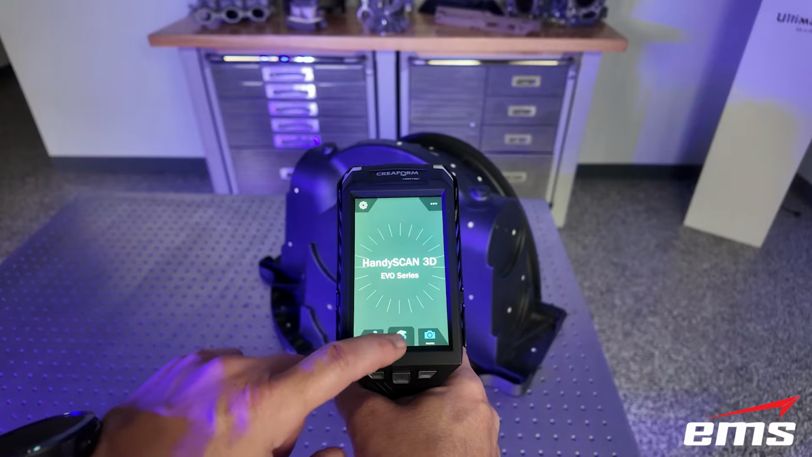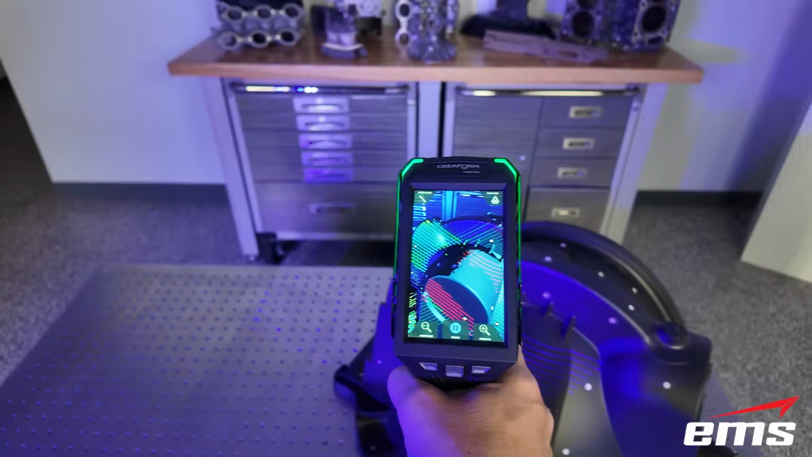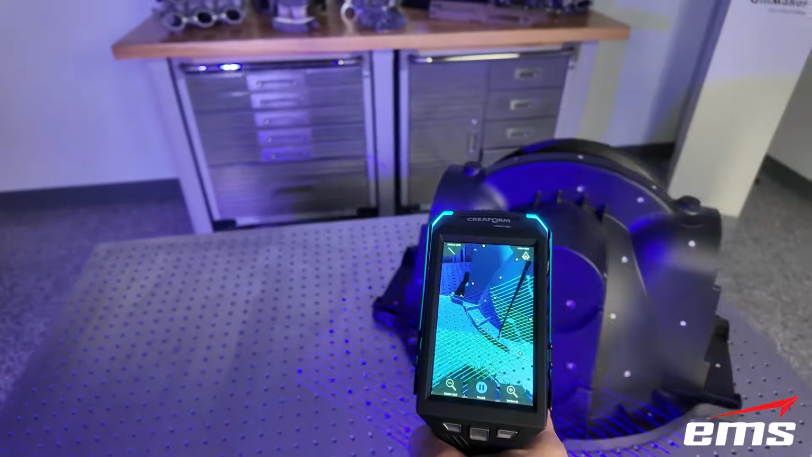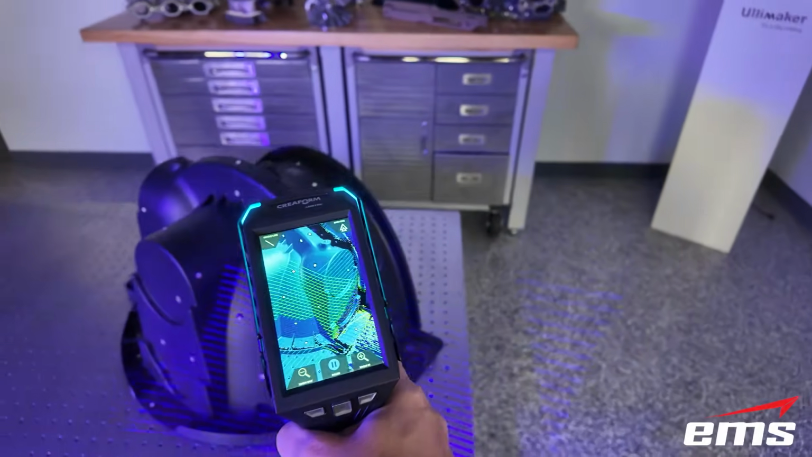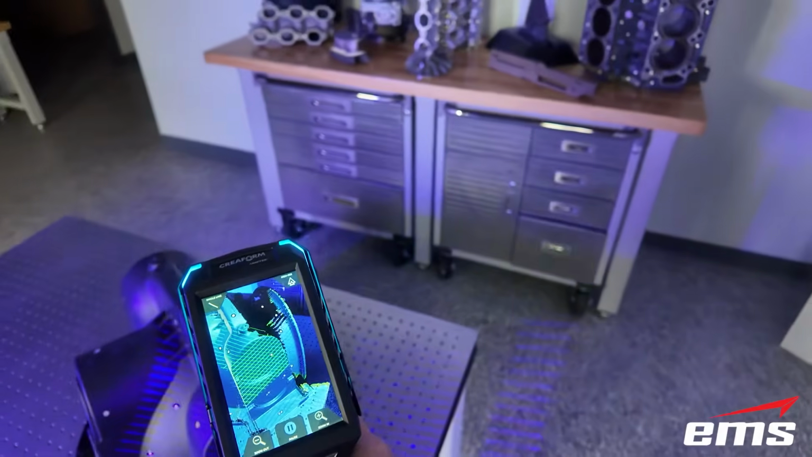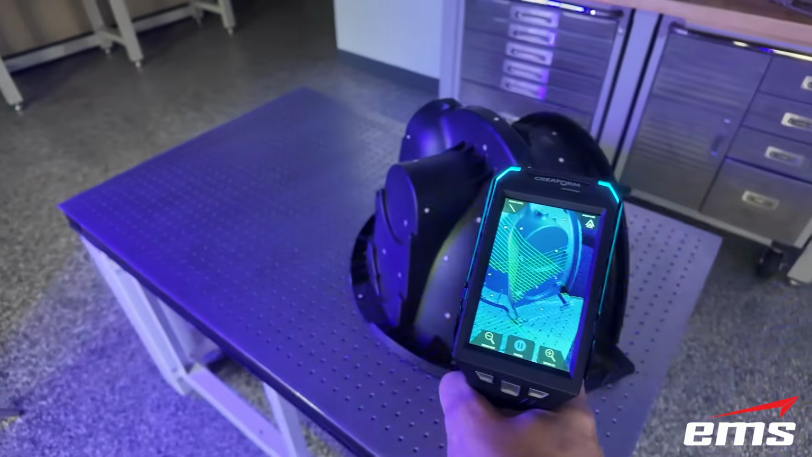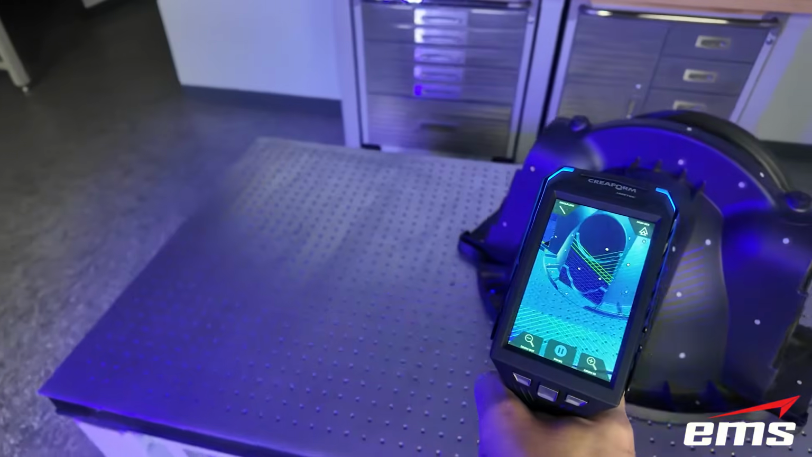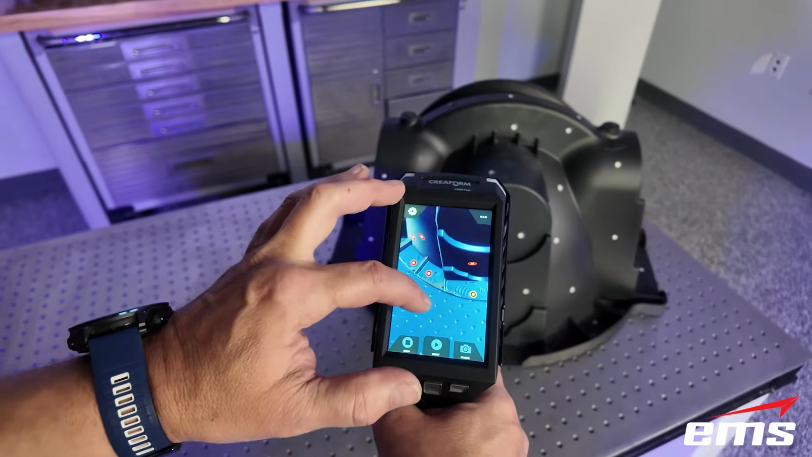So if you're out on the shop floor and you're crawling around and your computer's far away, you'd have to go back, walk over, look at it, do stuff. Now you can do literally everything, not only on the back of the scanner, but you can see the part as you're scanning. You can stop, you can zoom in, you can zoom out. You can look for areas you might have missed. You can change pretty much all the settings on the scanner, add additional scans, whatever you want to do right here on the screen.